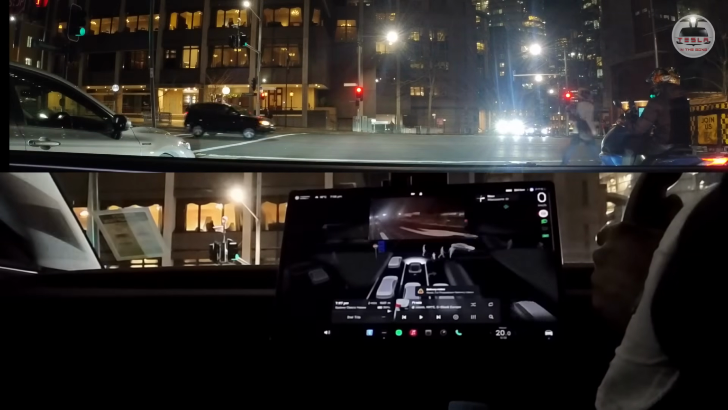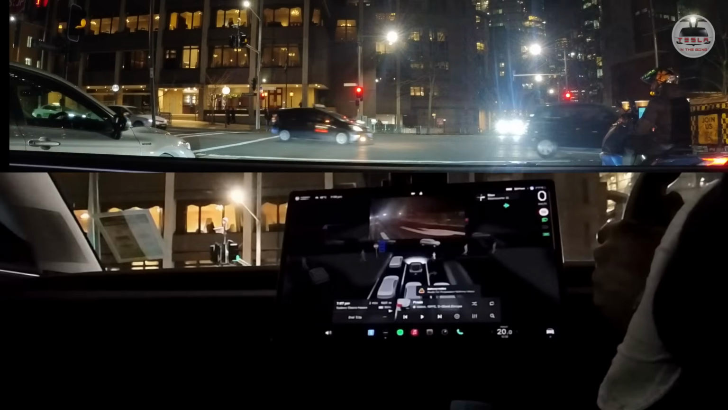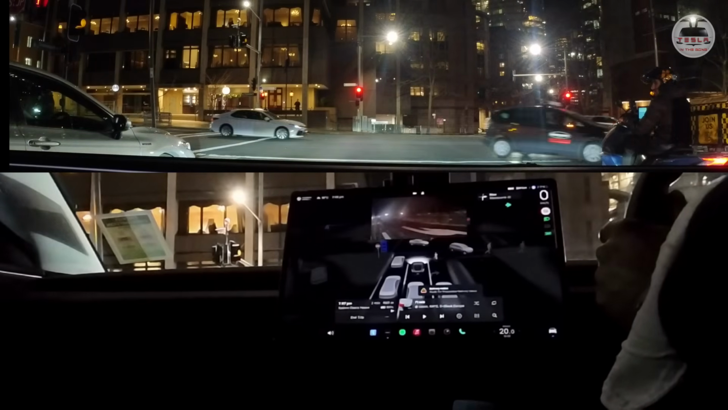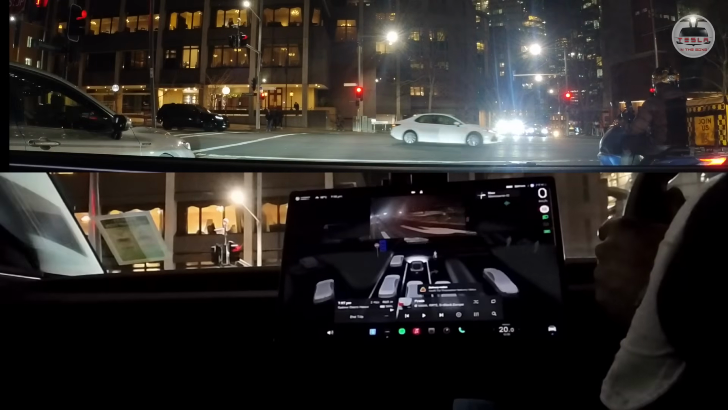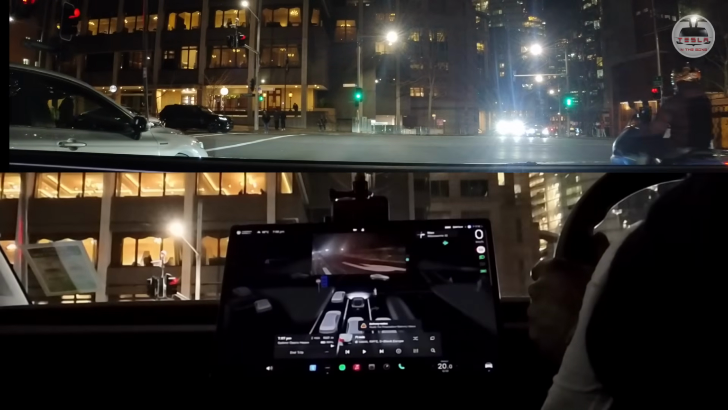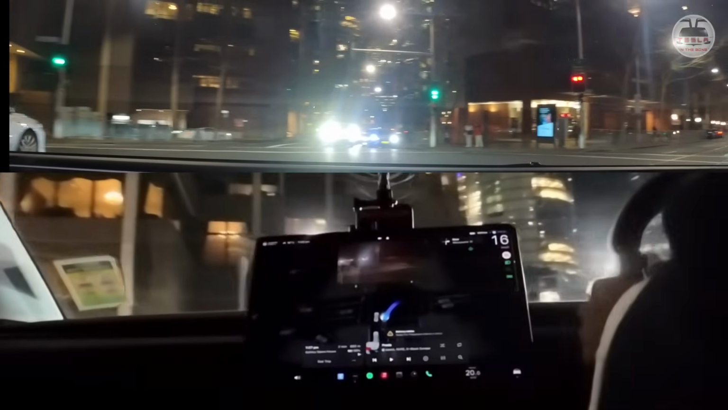Okay, I'm going to be ready to take over in case the car does something funny. I'm going to turn into the Uber parking in Opera House only for a few seconds because I don't want to be a hindrance. Okay, the green light. The car is ready to turn.